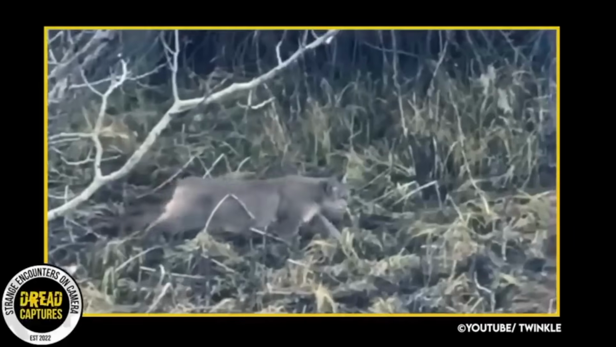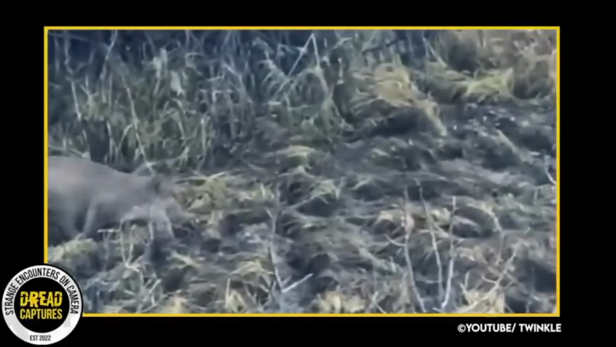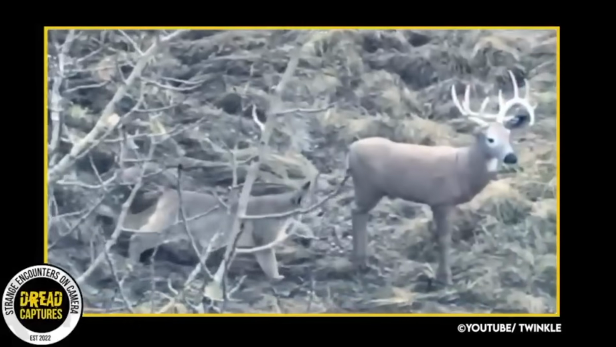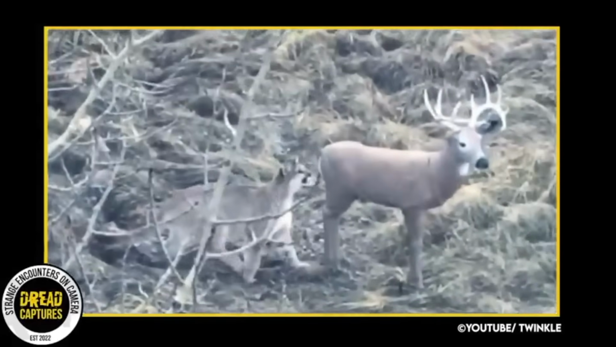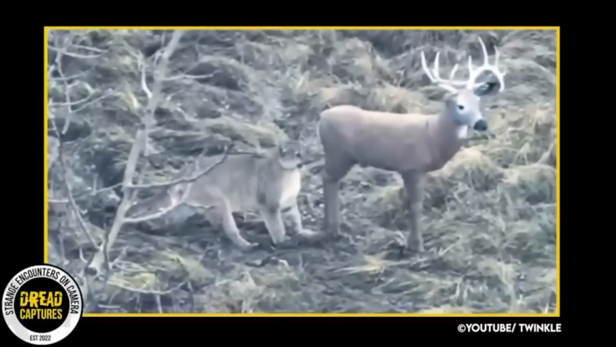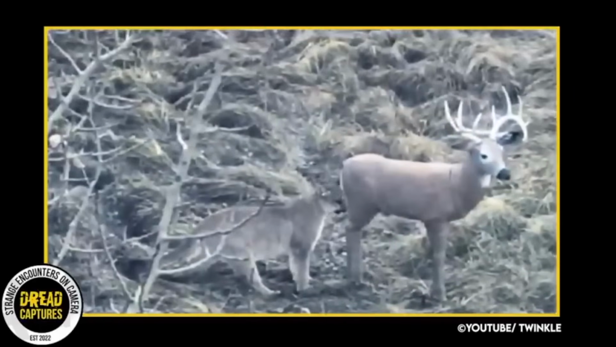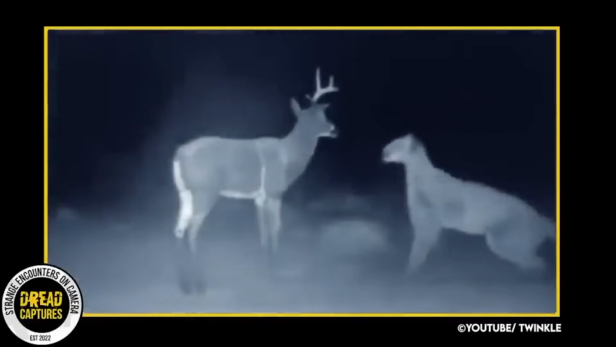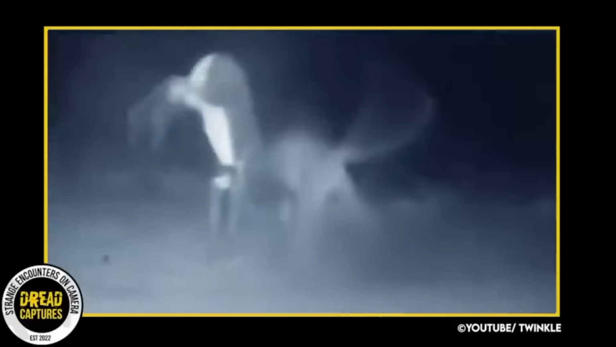Staying with the mountain lion theme, here's a cool clip taken from a hunter in a tree stand. The hunter has placed a buck decoy in this grassy area, trying to lure some game in. Well, it worked, except this isn't what he was looking for. Watch as the lion sneaks up behind the decoy. He has to be thinking, this is the easiest meal I'm ever going to have. Just a great thing to catch on camera.